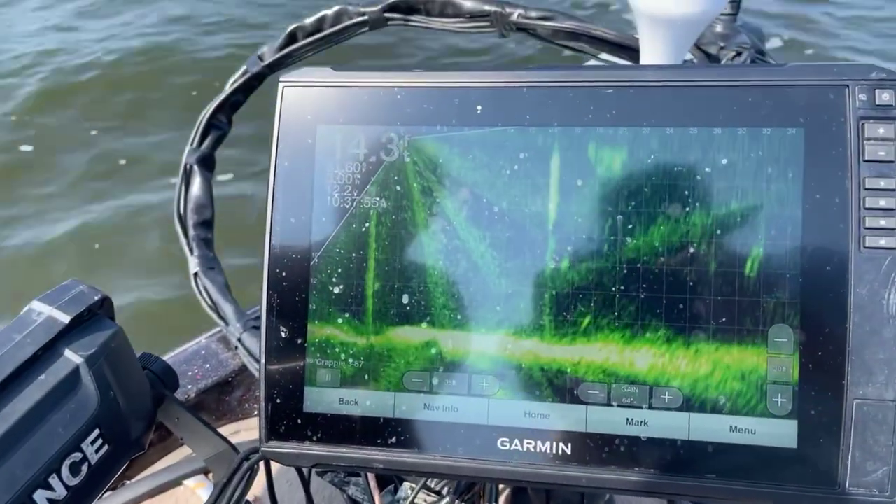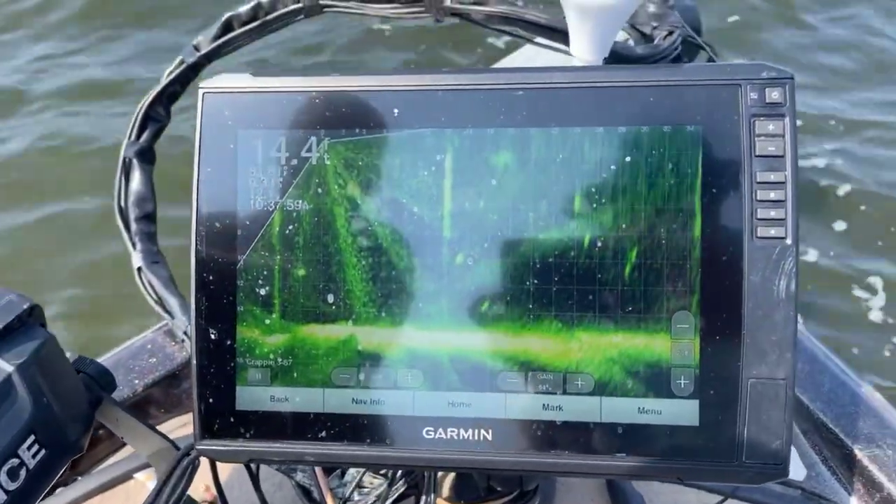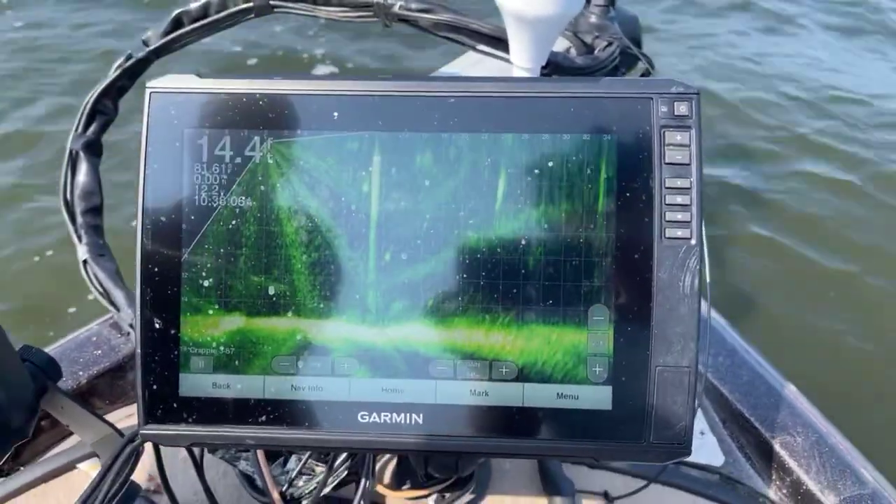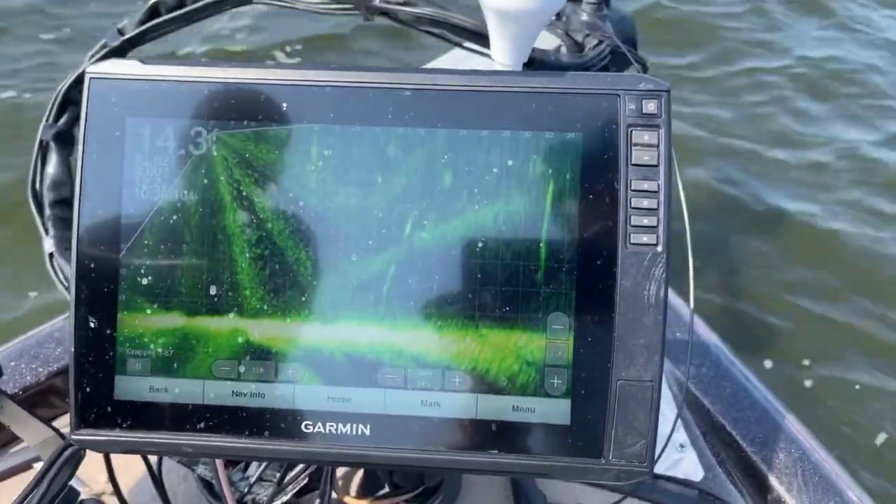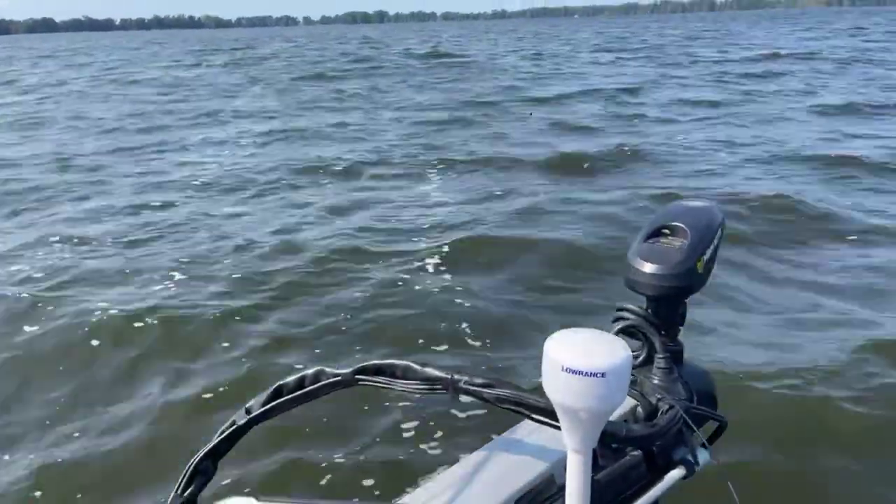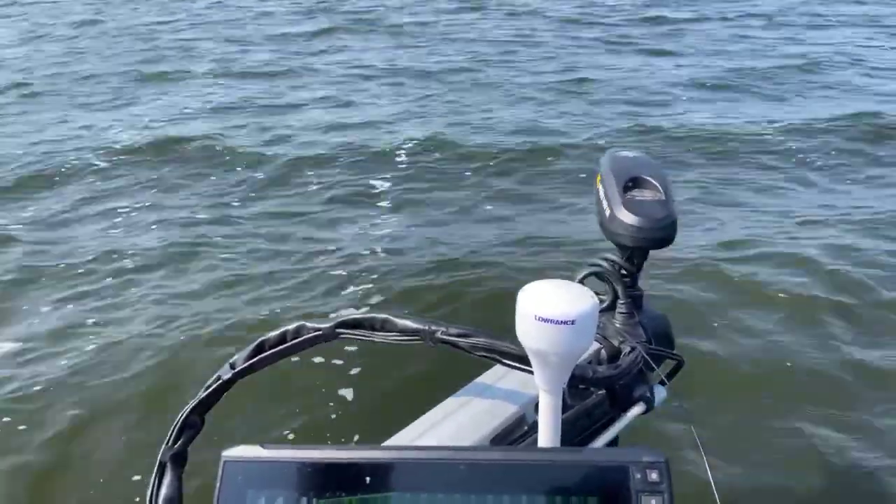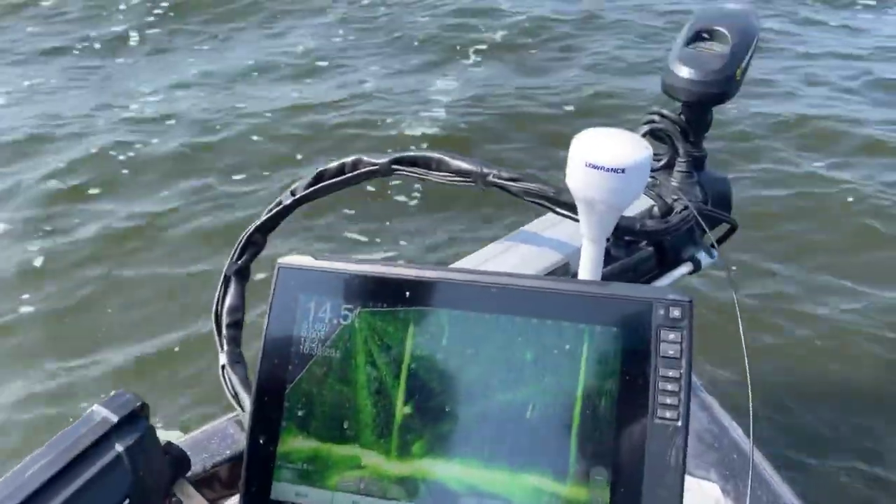Nice fish here. Pretty windy, you got to allow for the wind when you pitch your bait, especially with a 1/4 ounce weight on it. Fish. Give it up. It's over.